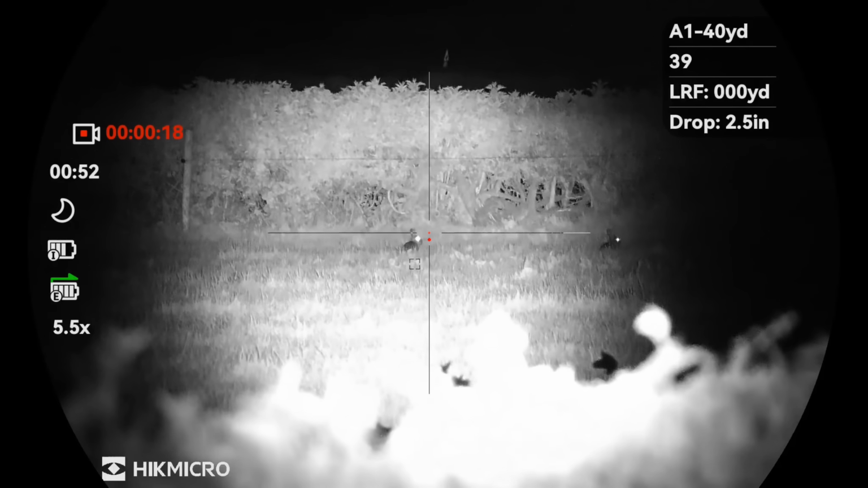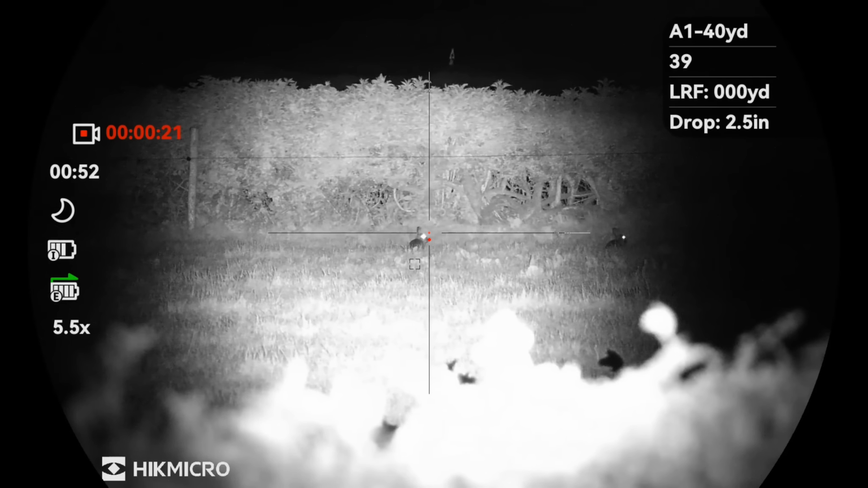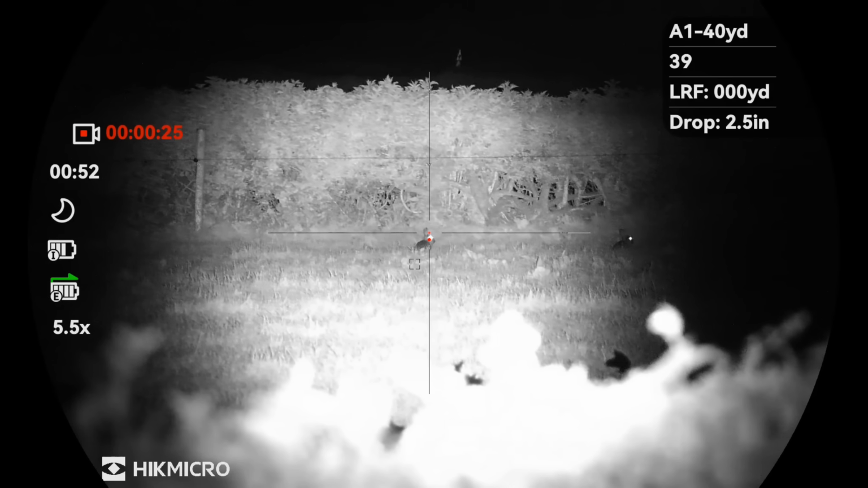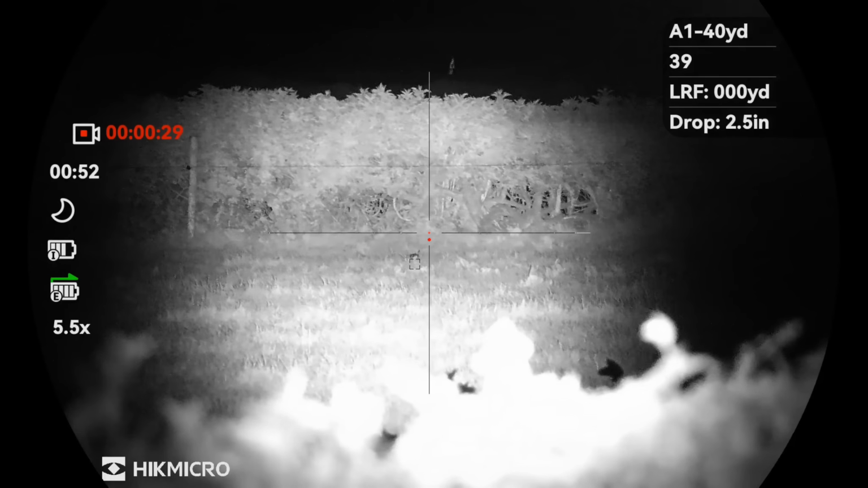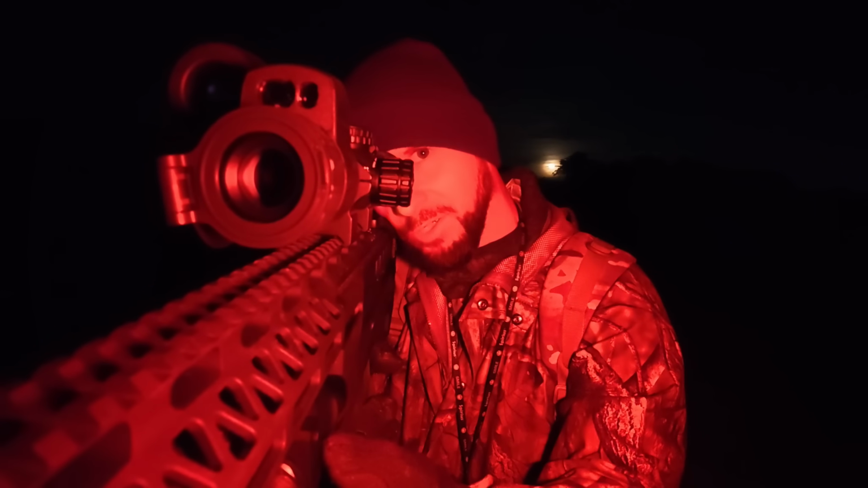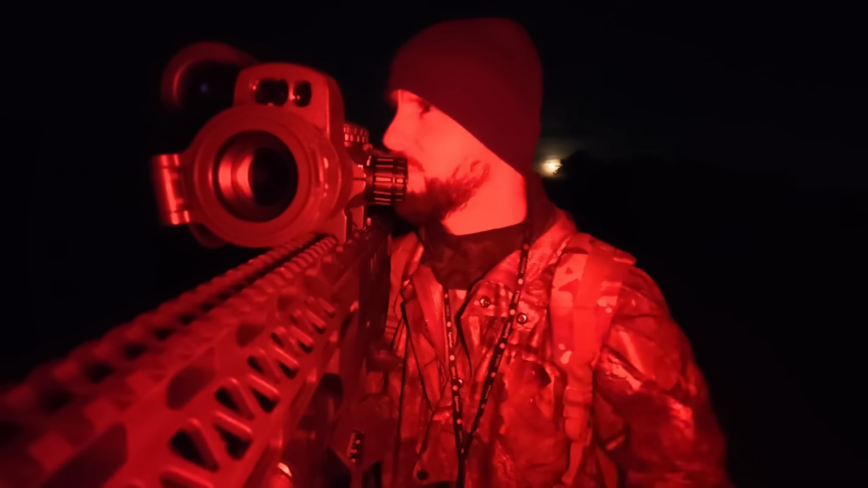We've got 2 or 3 rabbits just over this hedge, just lining up. Hopefully at least get one of them. See if we get a chance at a follow-up. Well, a chance at a second rabbit at least. Well, we got that one, but the other two have just absolutely legged it. But no, that was a solid hit at about 70 yards. Yeah, really happy with that.